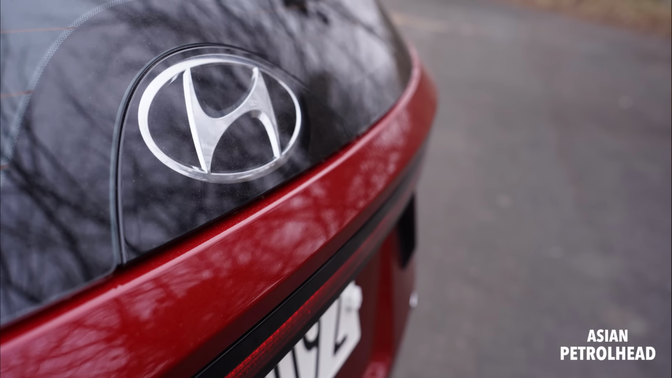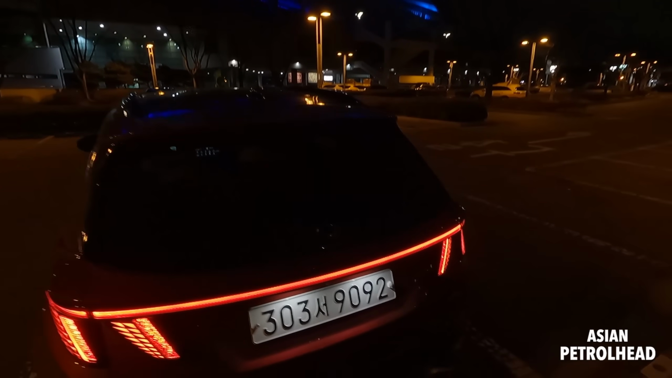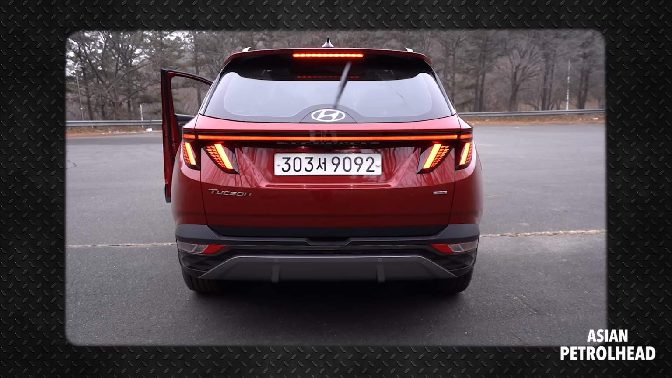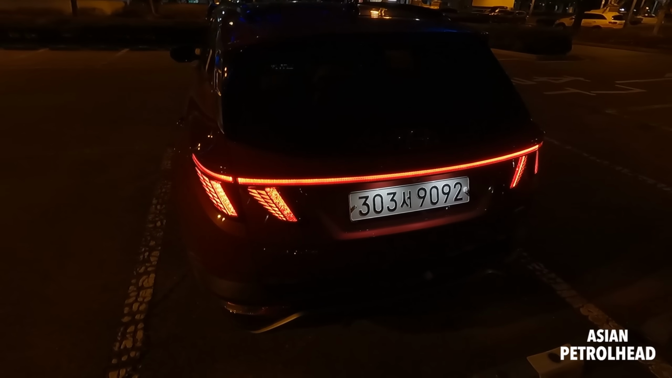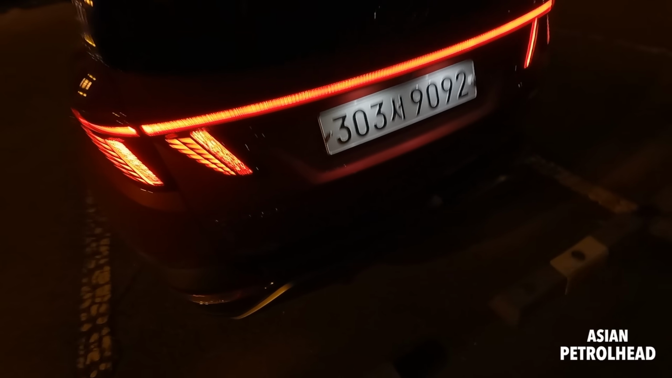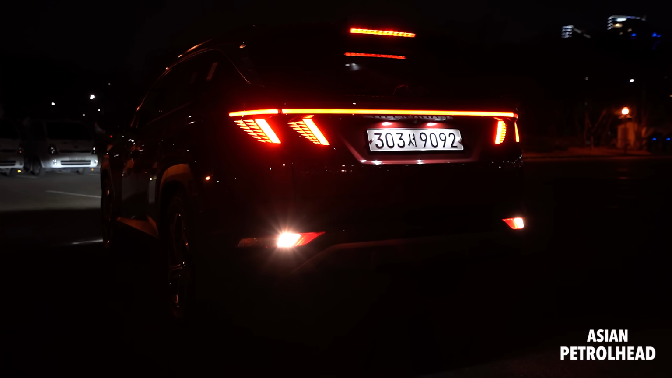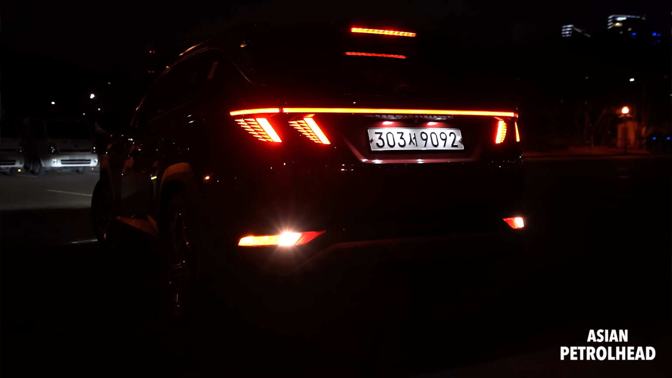And yes, many people talked about how the Genesis GV70 has the rear window wiper right here, but this actually has a hidden type on the top, so I think that's a better design, even compared to the Genesis GV70. And this is the turn signal. Let me just put a B-roll out. This is the backup lamp and turn signal.